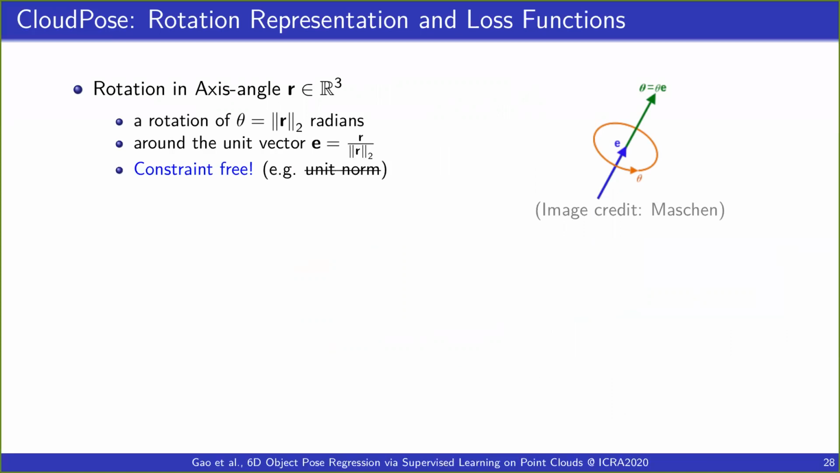One advantage of it is that it is constraint-free, so the network output can be directly treated as a valid rotation. Unlike, for example, a quaternion representation, which is required to have a unit norm, and this would restrict the range of valid output for a network. And this could potentially make the learning task more difficult.